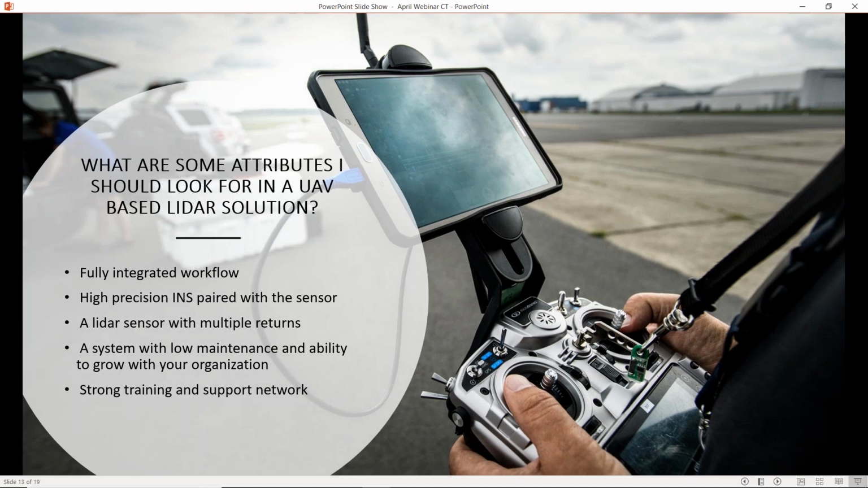Another big thing is pairing that laser sensor with a high precision INS or an IMU system. Microdrones, we try to use the best of the best when it comes to our INS systems. We utilize the Applanix APX-15 for our Lidar 1000 and the APX-20 for our Lidar 3000. And what this means is, we want to know precisely the position of our sensor in 3D space at all times. So it doesn't matter if you have a $1 million scanner, if you don't know where it is in 3D space, your laser data isn't going to be good on the ground. So that's a very key component in searching for a UAV-based LiDAR solution.